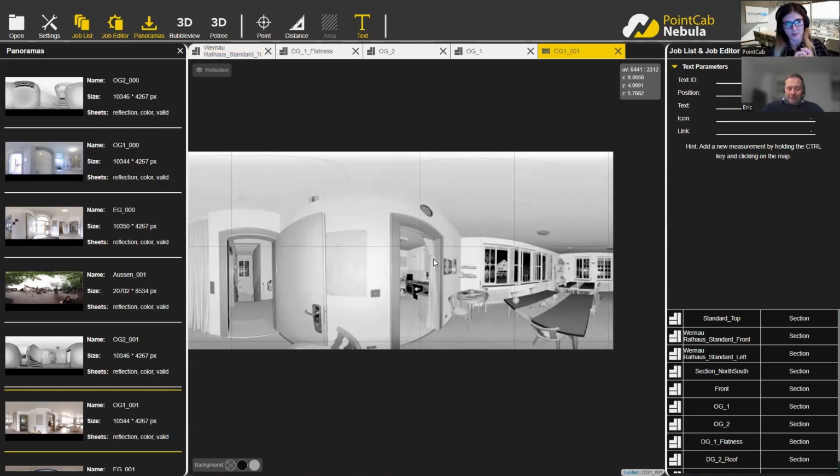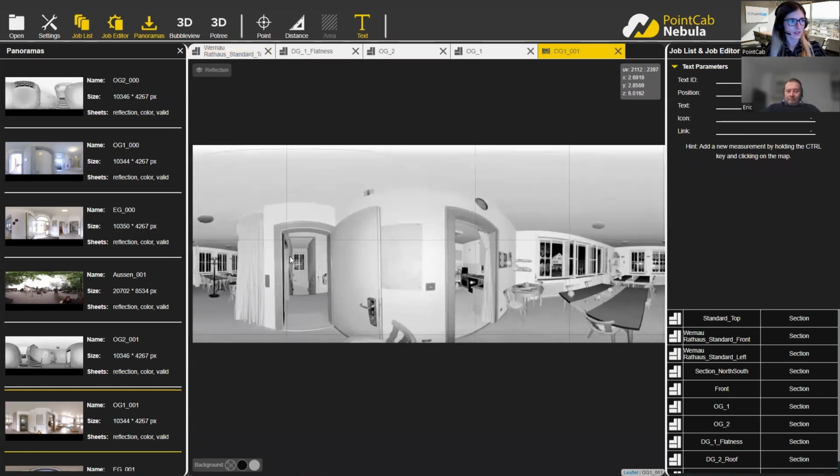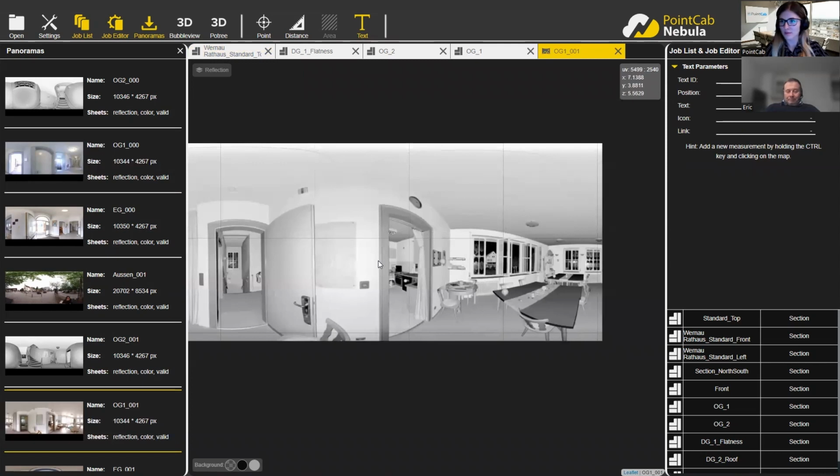Exactly. So maybe also something worth mentioning: panorama views can also be opened here. Measurements can also be taken as usual, as in PointCab Origins. And of course, sometimes it's important for CAD modelers to just have a look around to see what exactly is in there. It's very important, I can tell you.